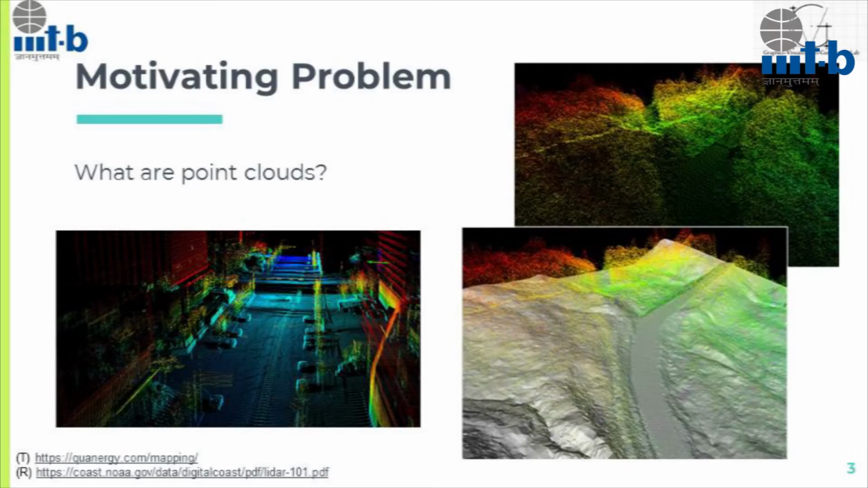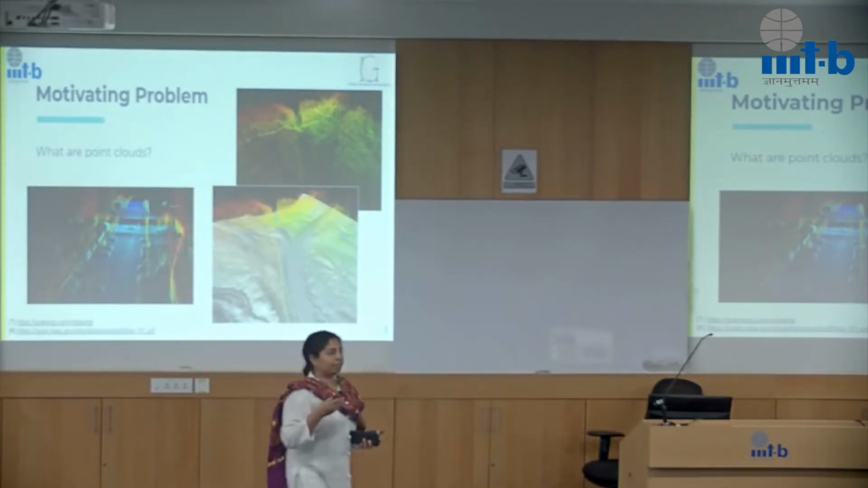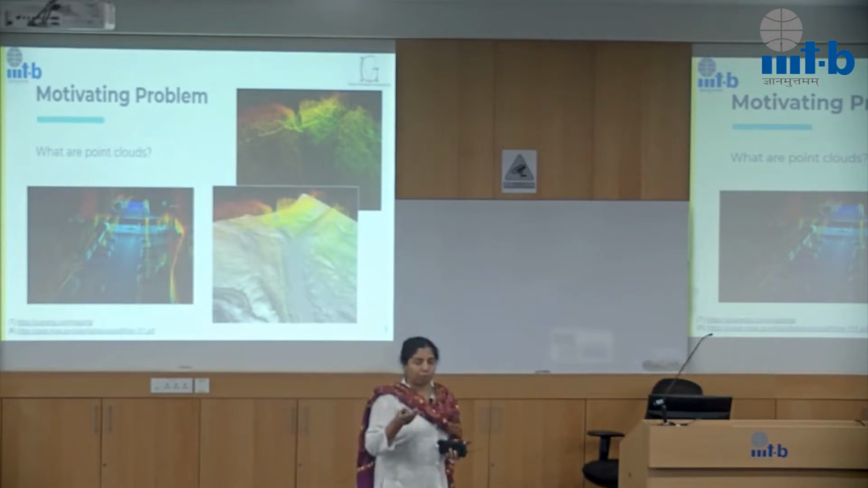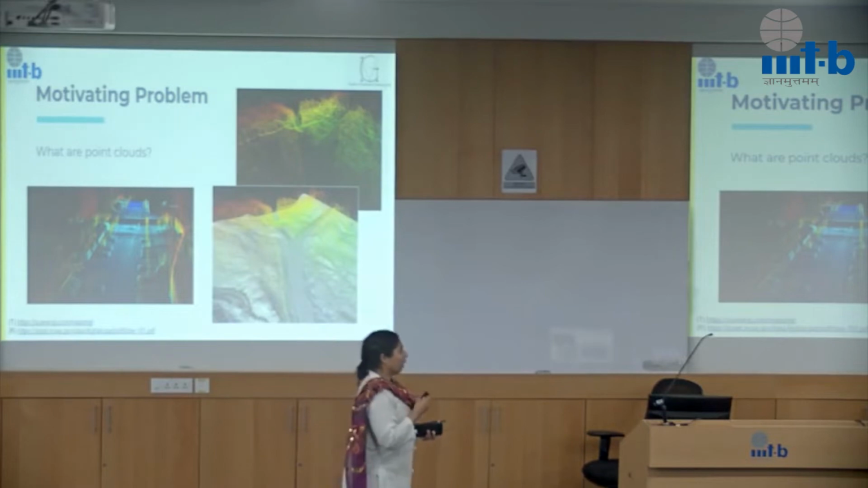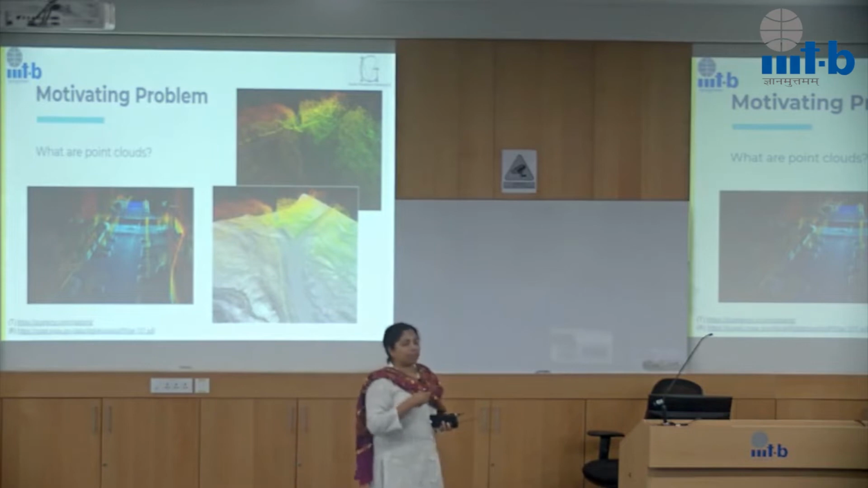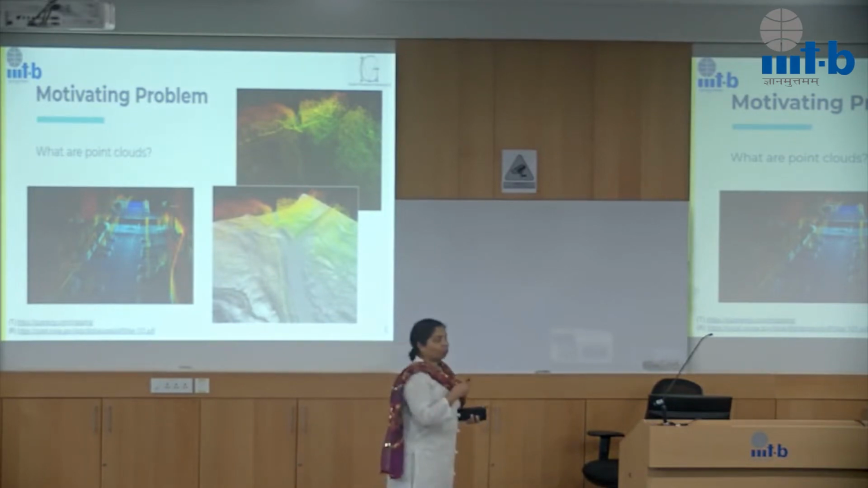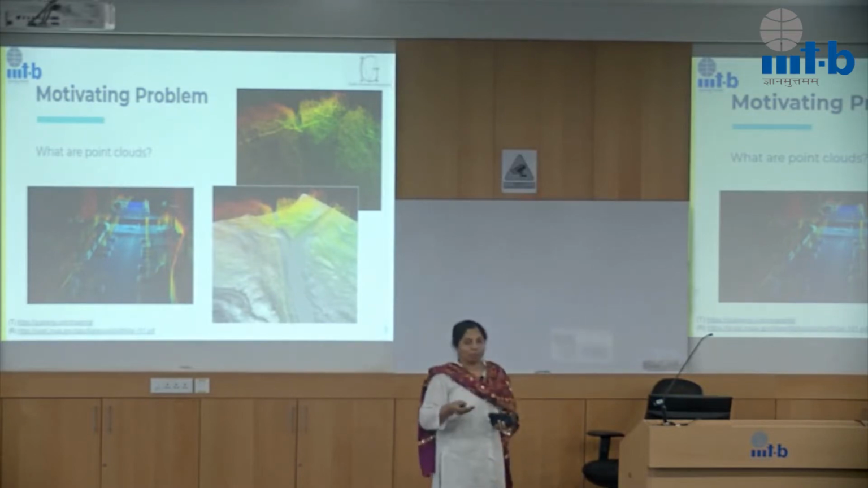So what are point clouds? Point clouds, as I mentioned, are elevation data. These are just a set of three-dimensional points, which give you XYZ location. Each LiDAR point cloud data can have different attributes depending on the instrument that is used to collect the data. It could have intensity values, it could have return values, and several such values. But the bare minimum that most LiDAR point cloud data has is the point data itself.